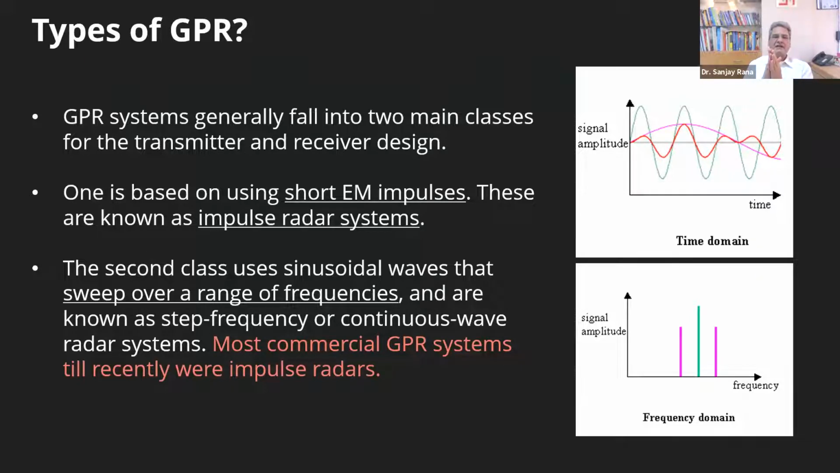Now, time domain uses short EM impulses. We are sending electromagnetic impulses at a particular interval. In 1 second, for example, you might be sending 80 impulses, or more or less, depending on which equipment you are using. These impulses go inside, get reflected wherever there is a change in dielectric constant, and you do the entire measurement in the time domain.